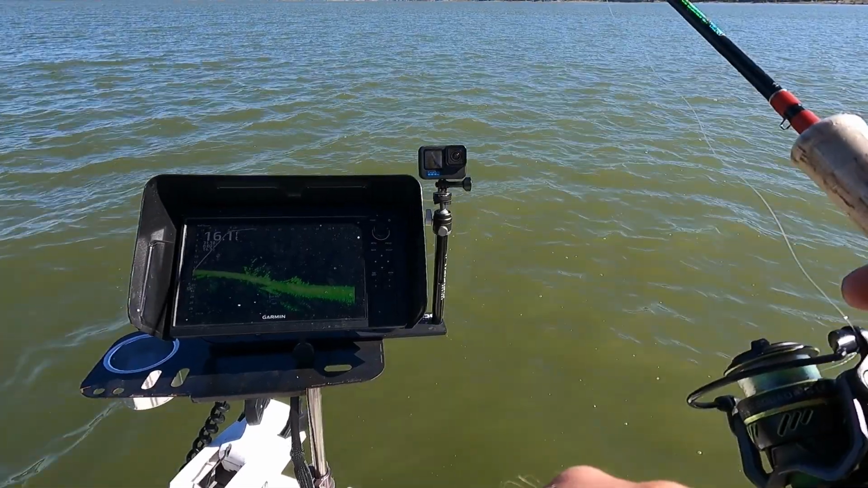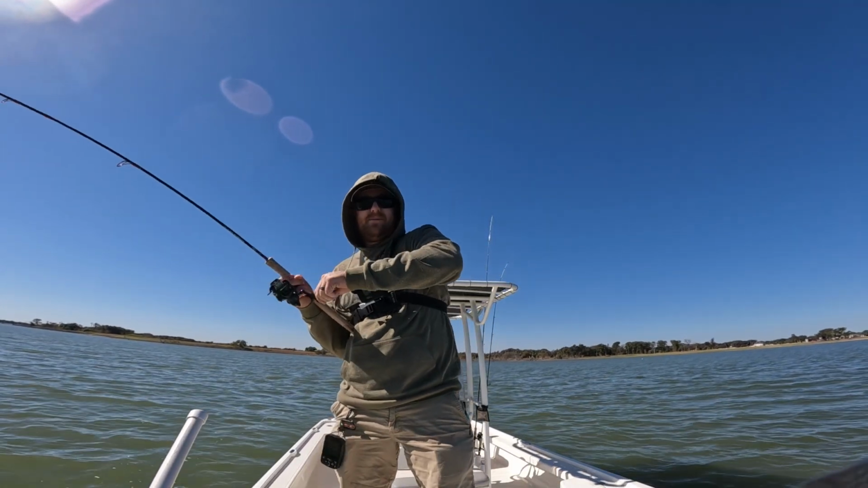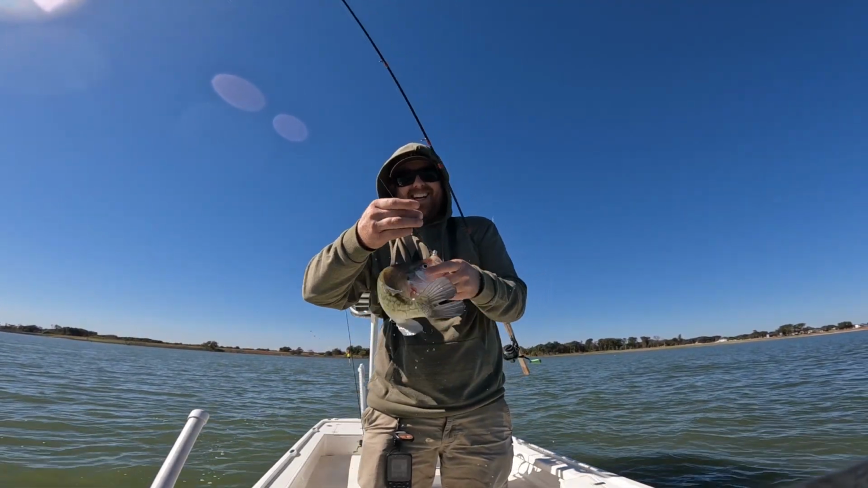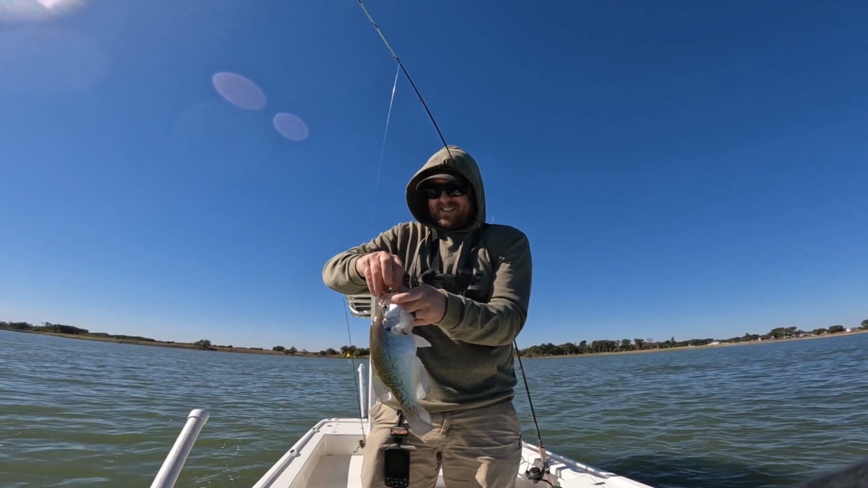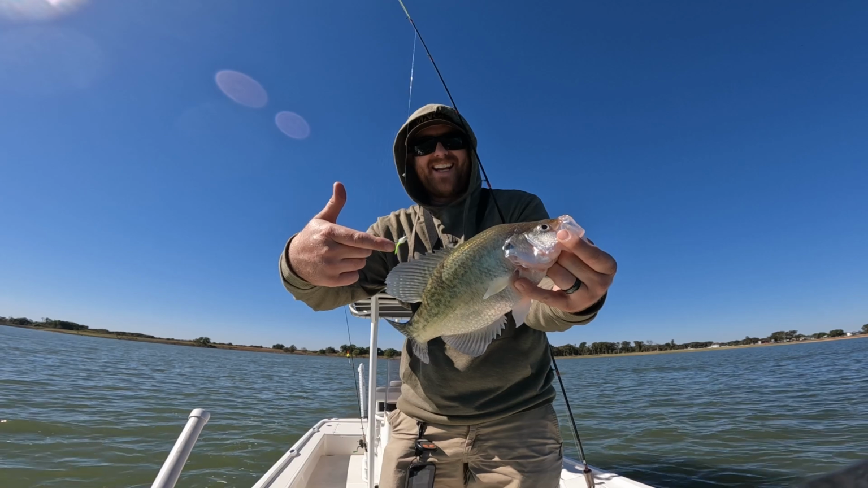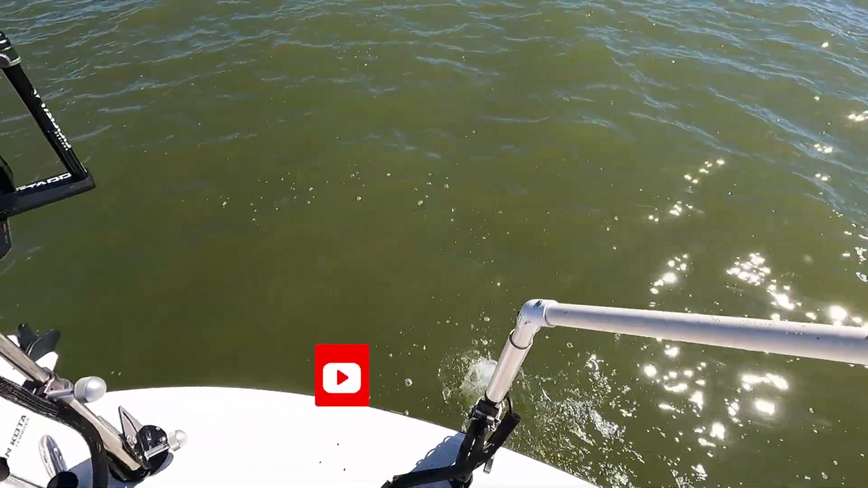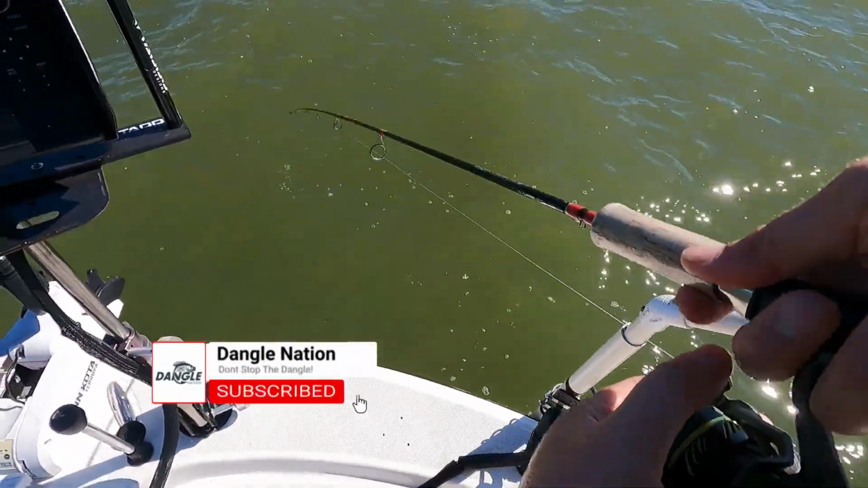There we go, I'm in the mud now. Let's see. There we go, there we go, there we go, guys. Oh yeah. Oh yes. Absolutely. See that? I got it down in closer to the mud, and bada bing, bada boom, guys. Caught us a nice fatty, big old fatty. Nice slab right there. Man, they are thick. So let's pick up a couple more, guys.